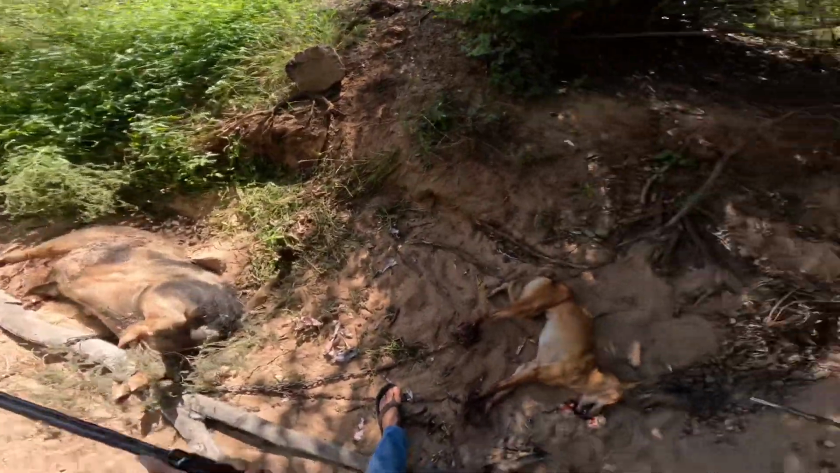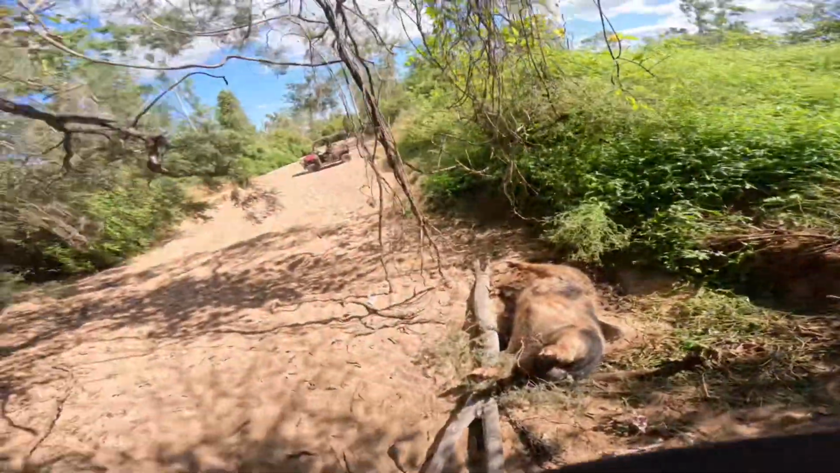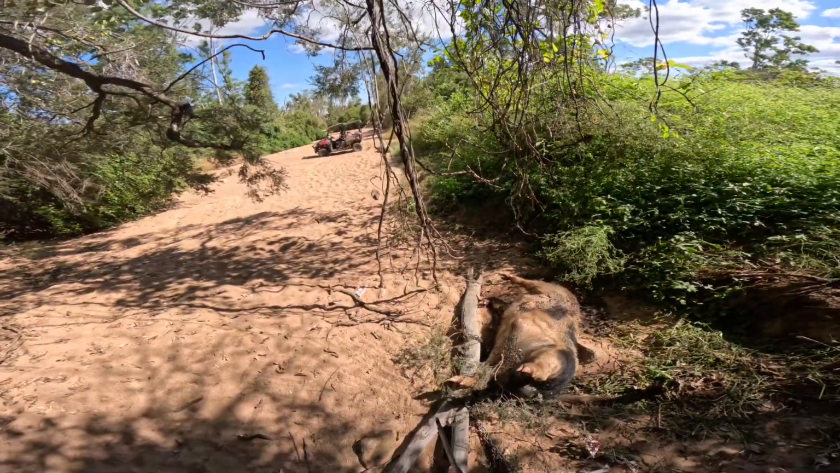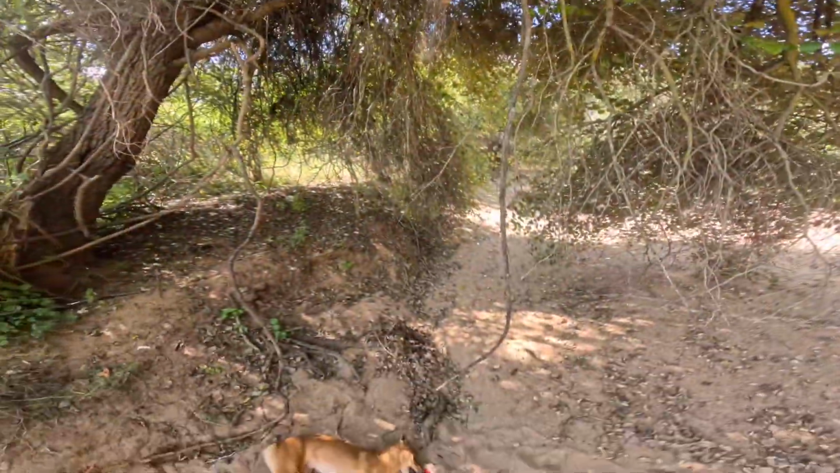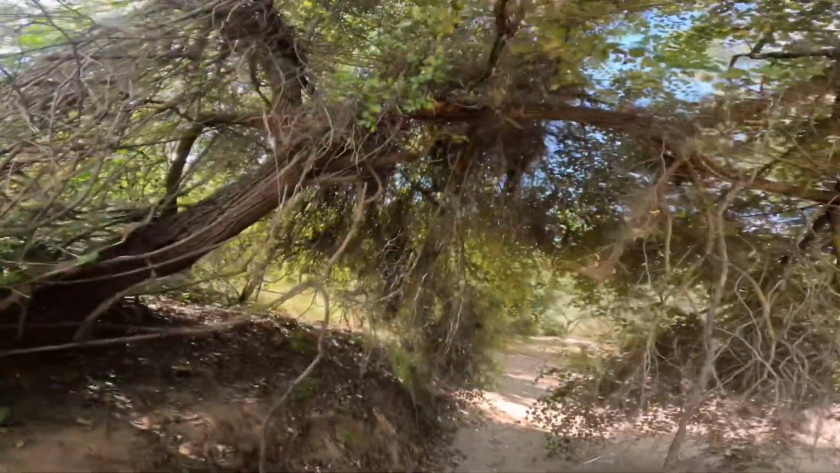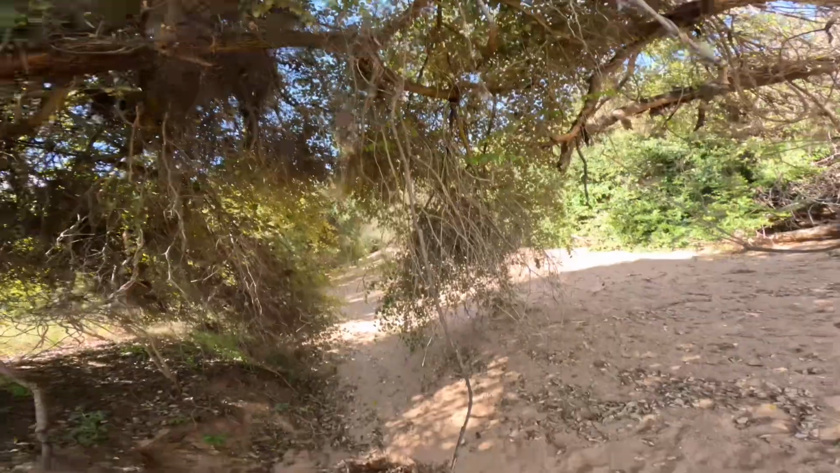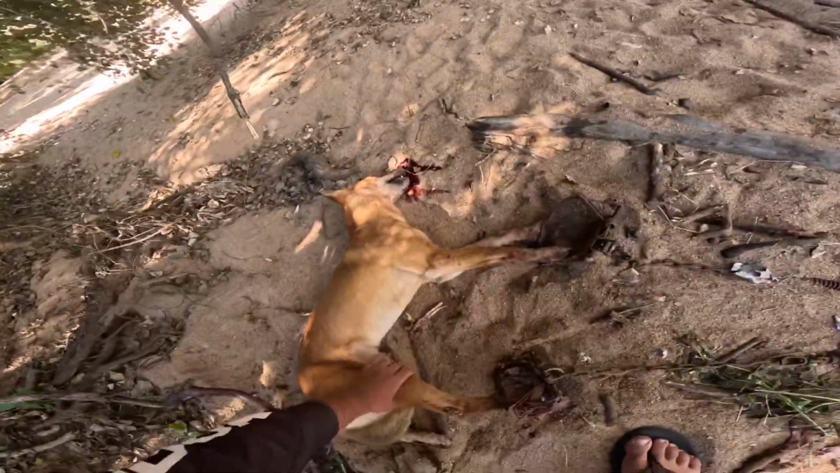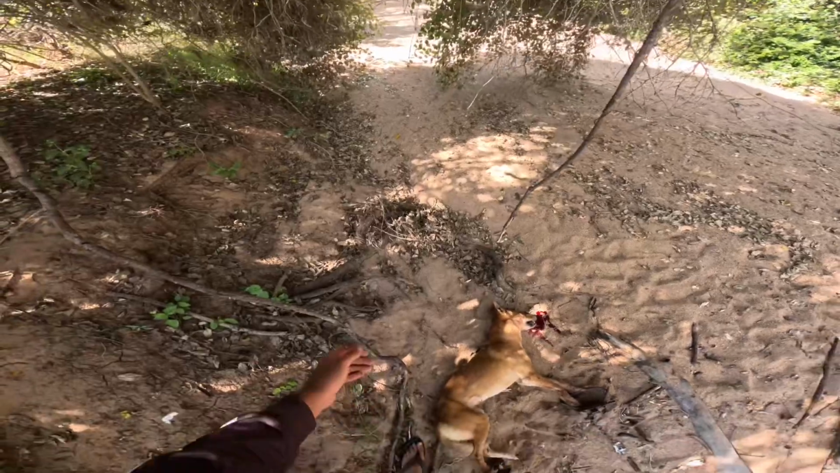Yeah. Whacked him on two traps there. Must be, oh yeah, my third trap's there in the ground still. Make sure there's not another dingo sitting around. Beautiful, nice bitch. Hell yeah.